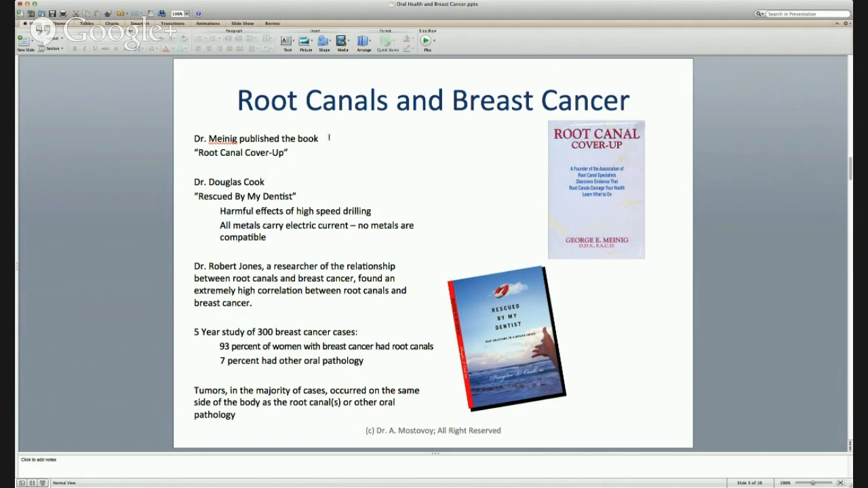There was a 5-year study with 300 breast cancer cases, published by Dr. Robert Jones. 93% of women with breast cancer had root canals. 7% had other oral pathology. So it's very important that we realize that in the majority of cases, there is some connection to oral dental health, specifically when it comes to root canals.